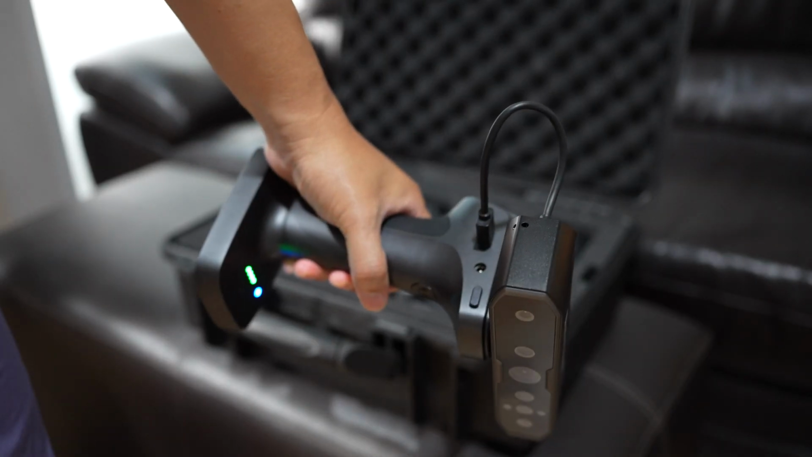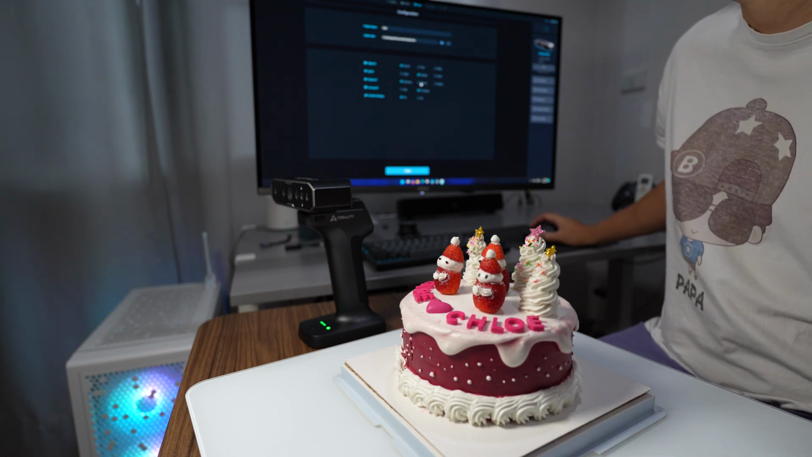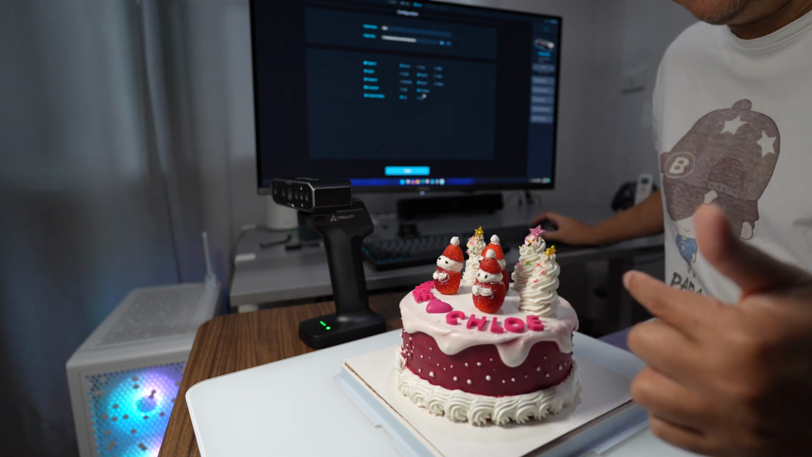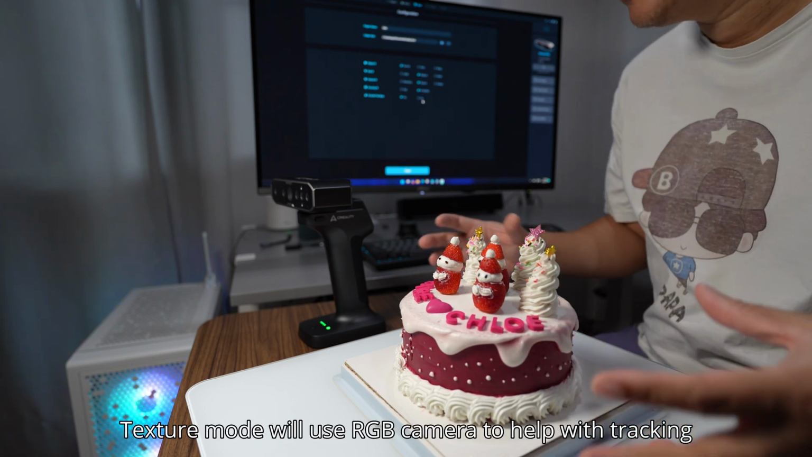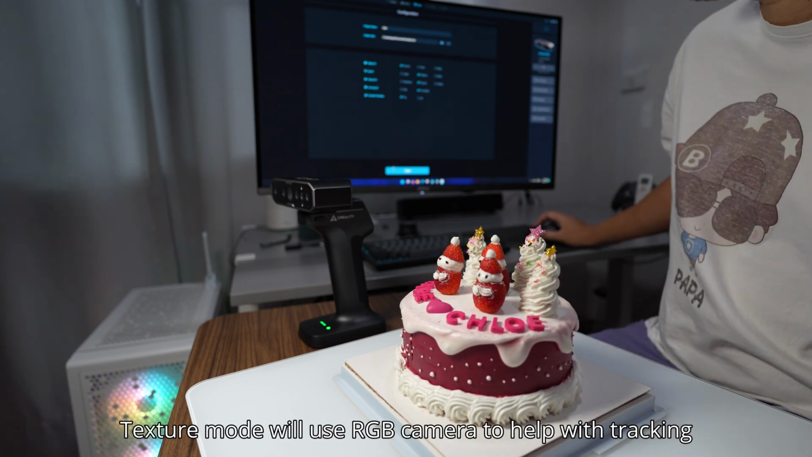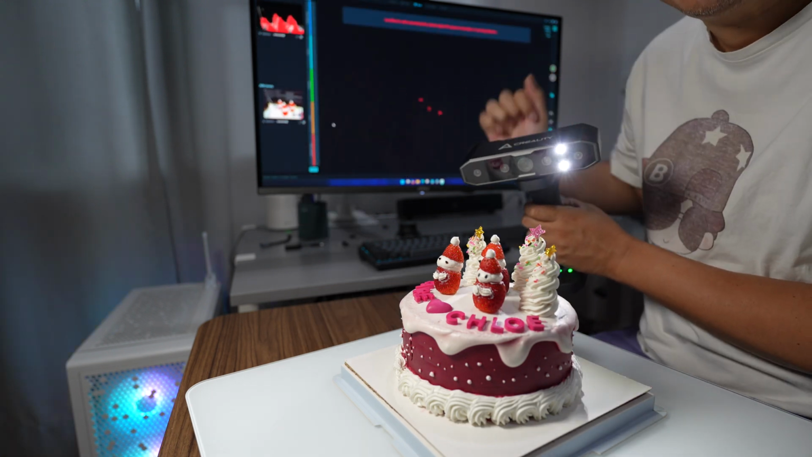Now it's ready for scanning. I think this object will be a medium object. I use texture, so it has a color texture, so it can use the RGB camera to do this. Exclude flatbed, yes. Otter has the white light LED.